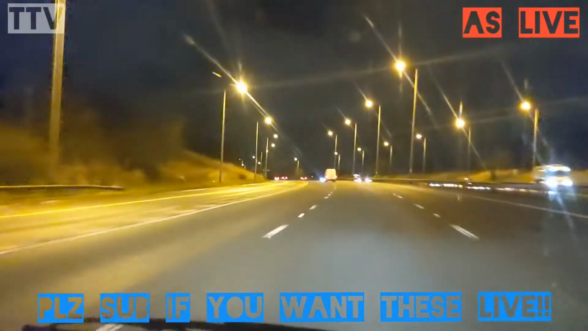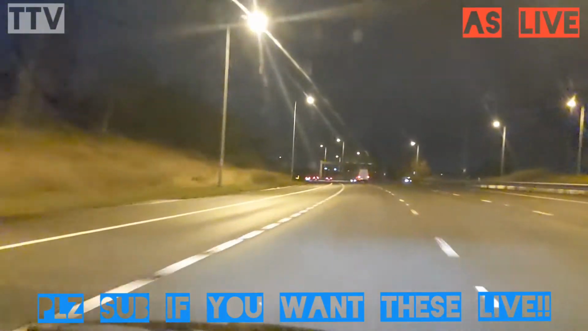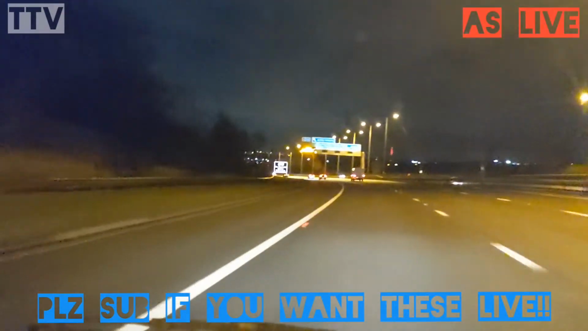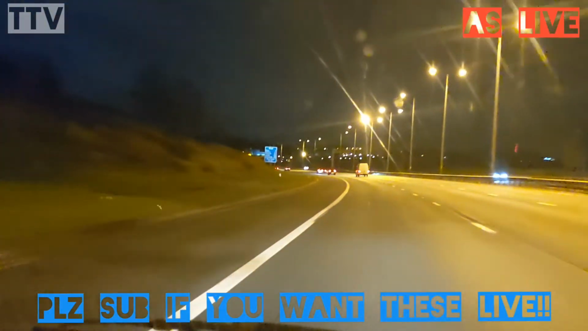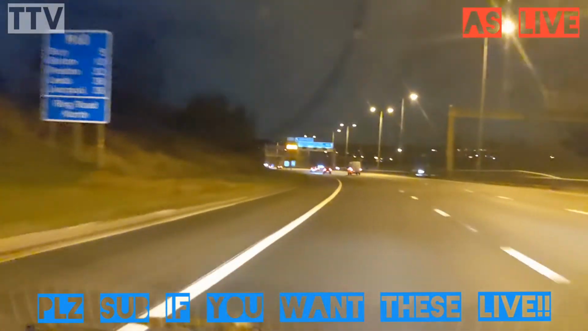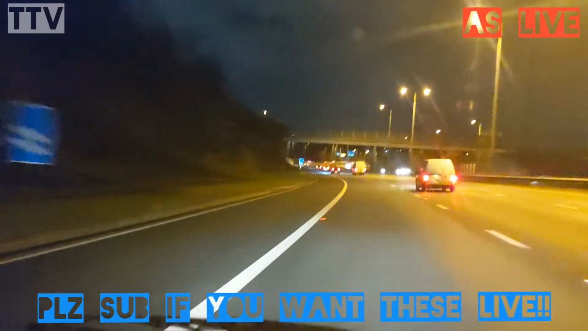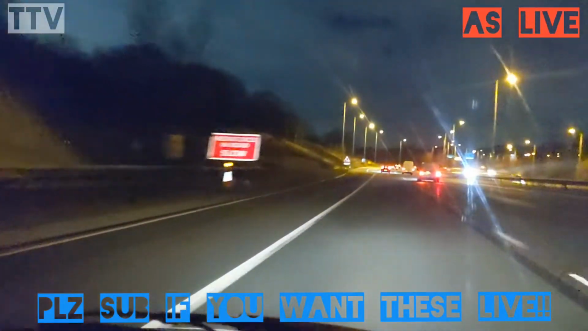So, now pull into that lane. There's no cars coming off the slip road, so it's no hazard to anyone. Got a cacophony of cars ahead. The white van man comes up behind me. You can always try and be aware of what's going on around you. There he goes. I can't comment whether he's angry or not. I think he's got his fog lamps on though, which is a bit OTT.